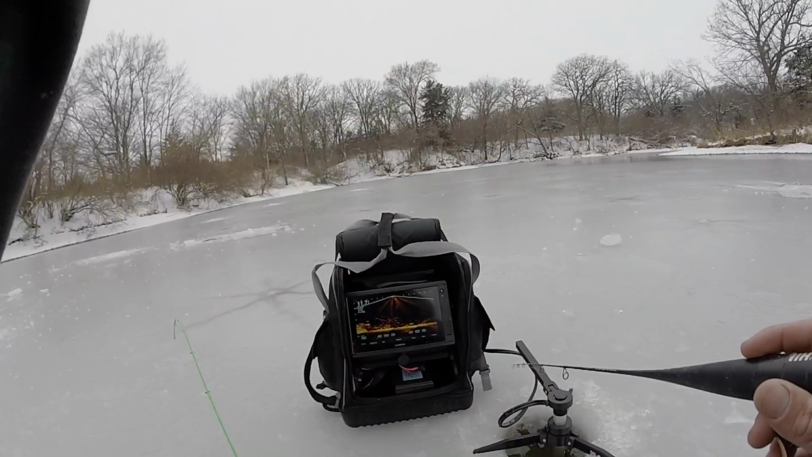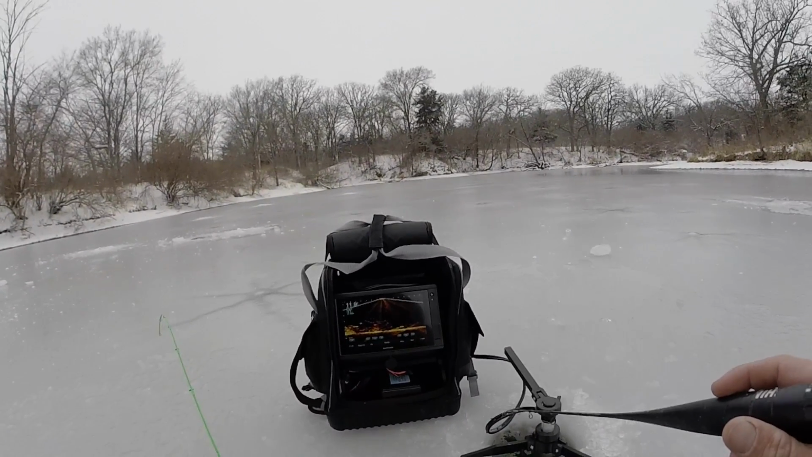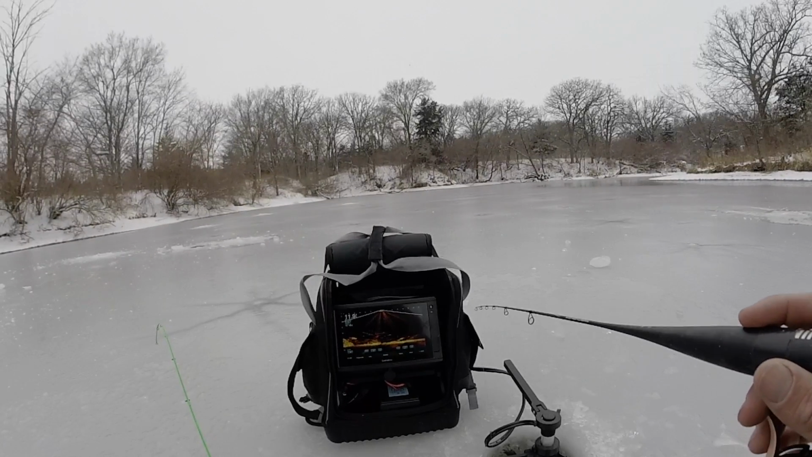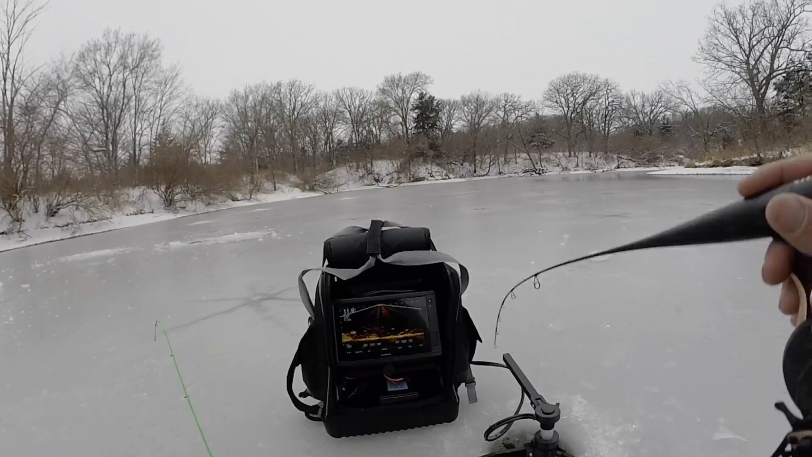But yeah, just excited to be on Nebraska ice, not having to travel forever from home, and take what we can get. See what we can get. So far, nothing, but definitely fish down there. And we'll figure out a way to catch them eventually, I think. That's the hopes anyway.